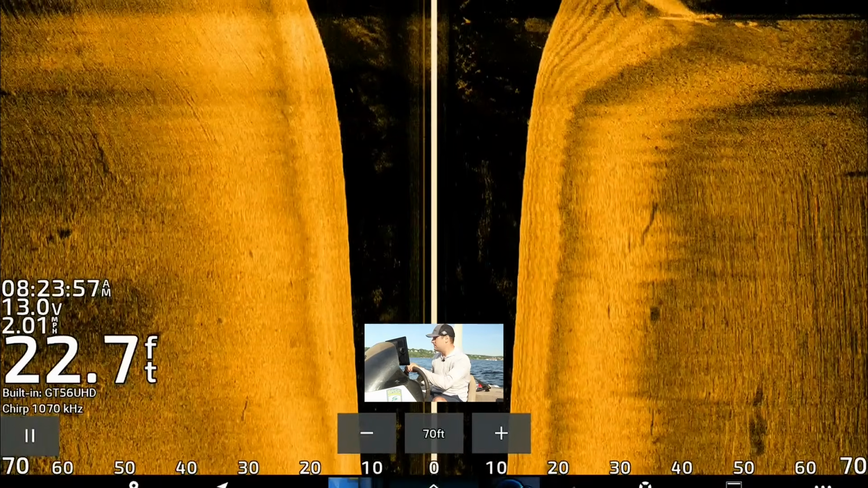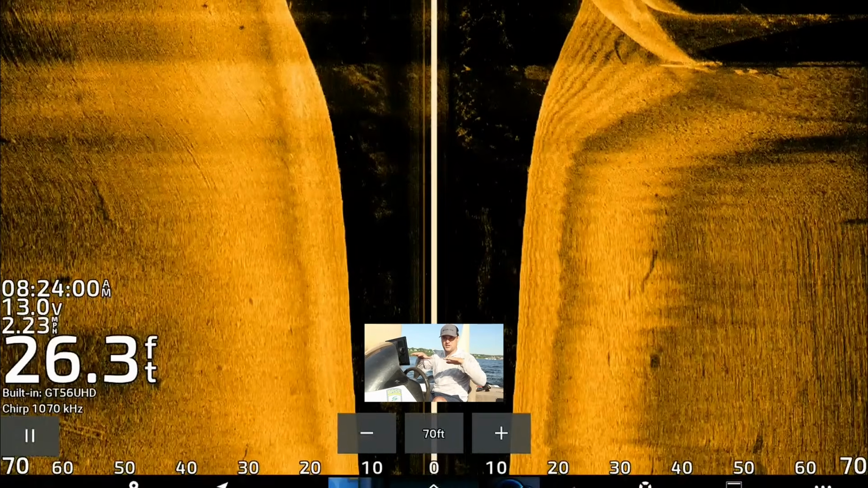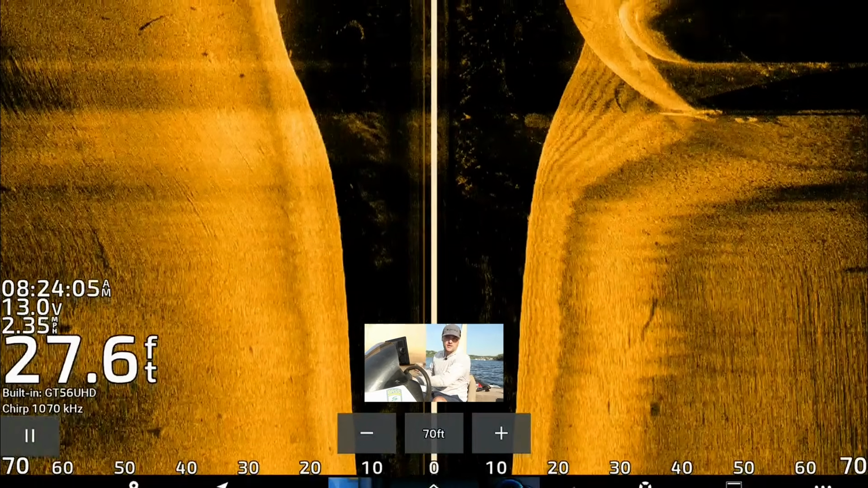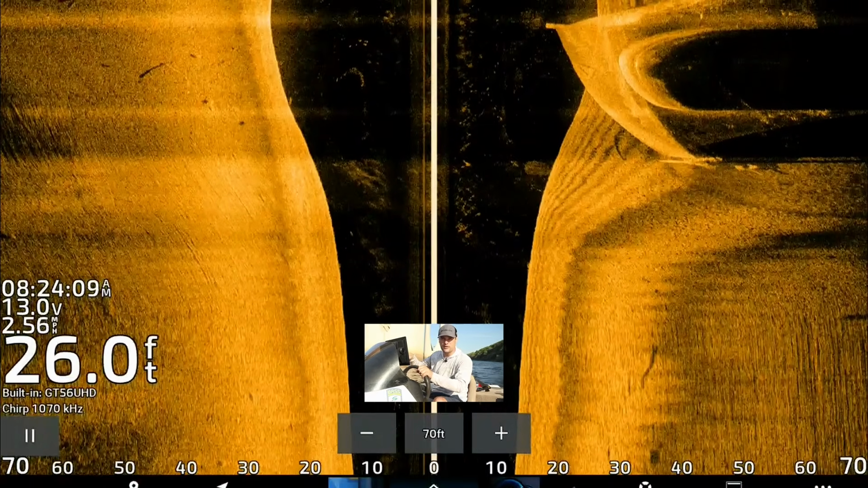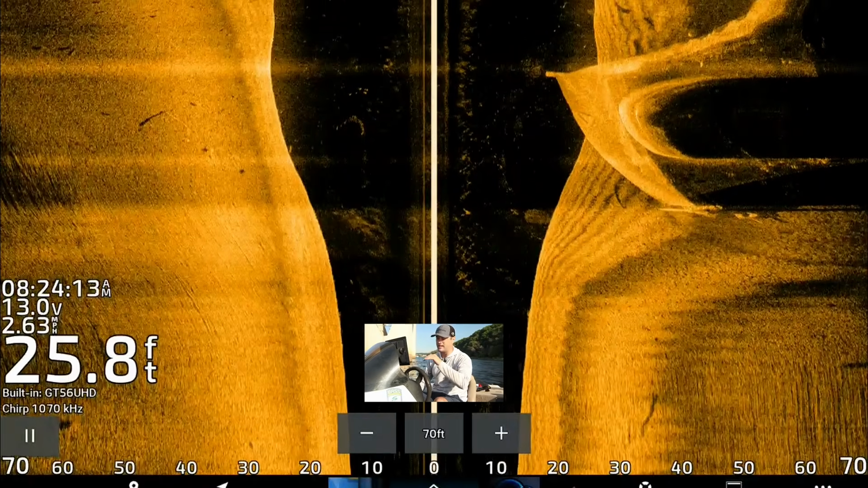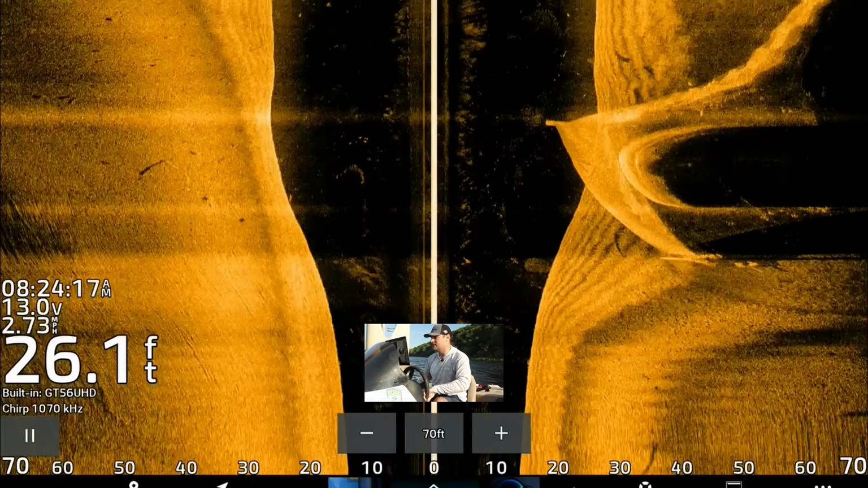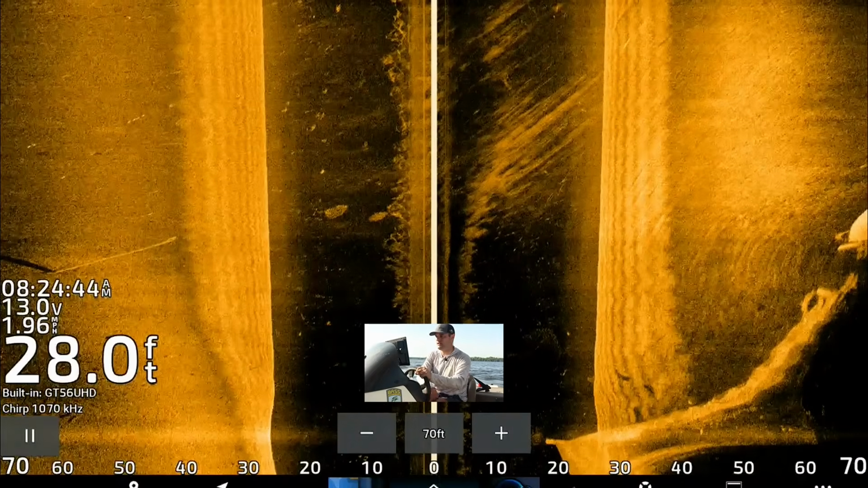So right now I am going by some bridge pilings here, and the base of these bridge pilings actually has a large kind of square concrete footing that's only about 12 feet down, and there's a lot of these fish that are just sitting there. So I'm going to try to go over it a couple different times at different angles to show you these fish are just sitting right on that concrete base along with this pillar. So right now this pillar is going to come up on the left side of our screen here.